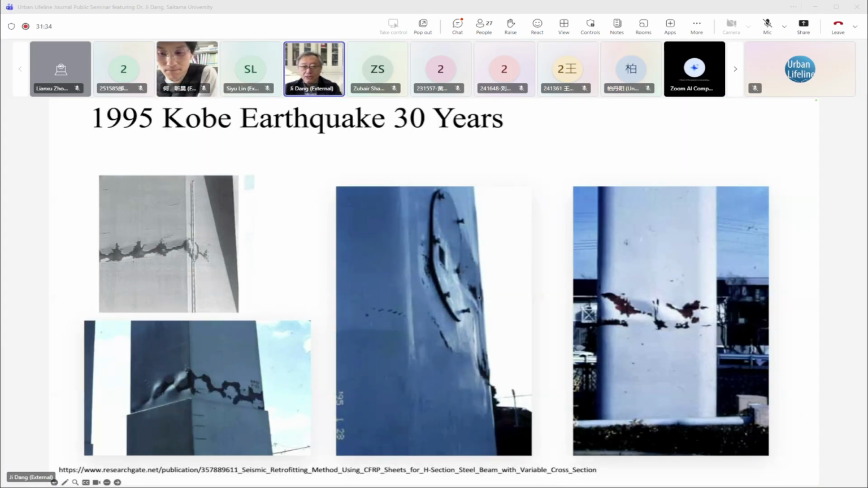As you know, last year was the 30 years anniversary of the 1995 Kobe earthquake. So to this month, it will be 31 years ago. At that time, we had great damage, especially for the steel piers, local buckling.